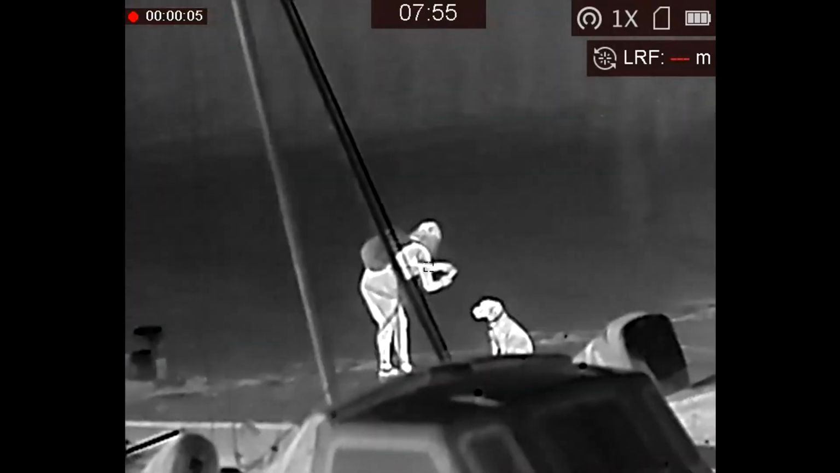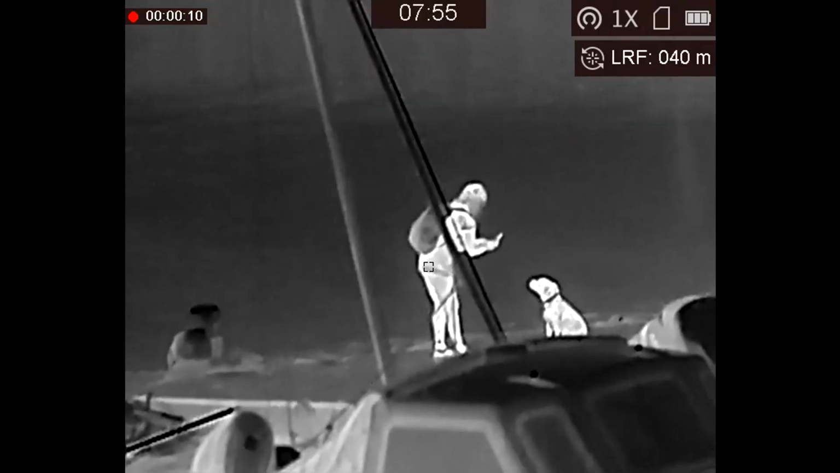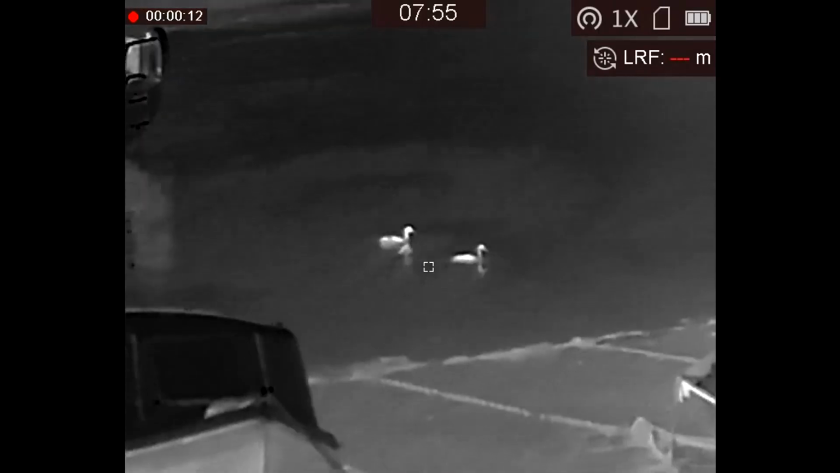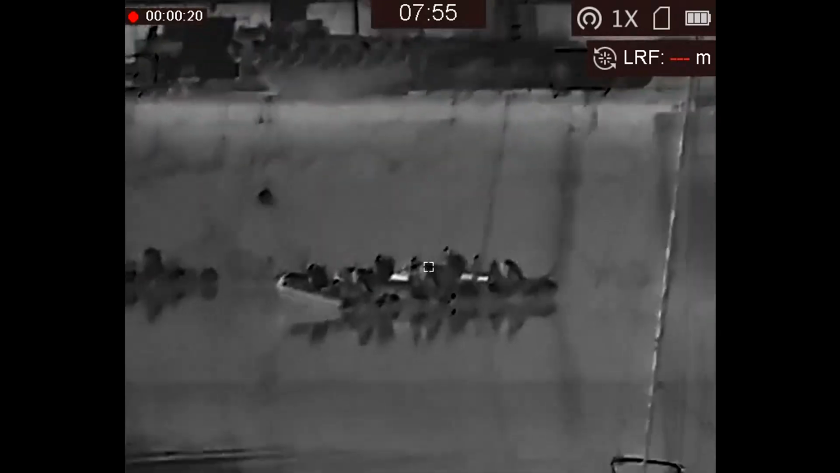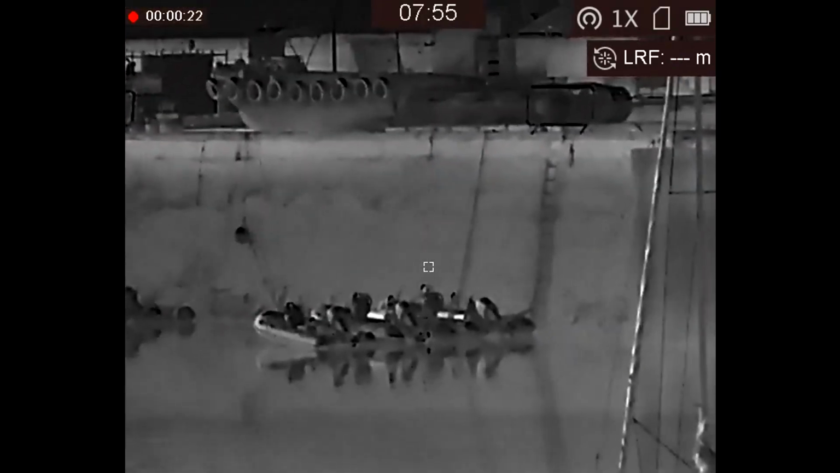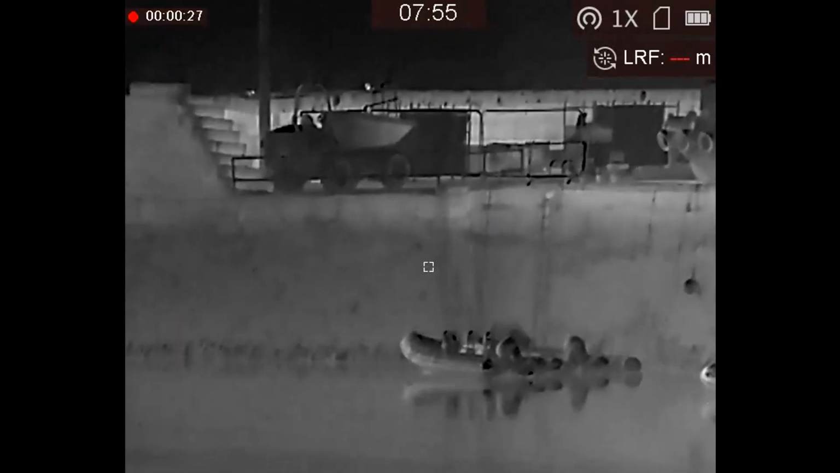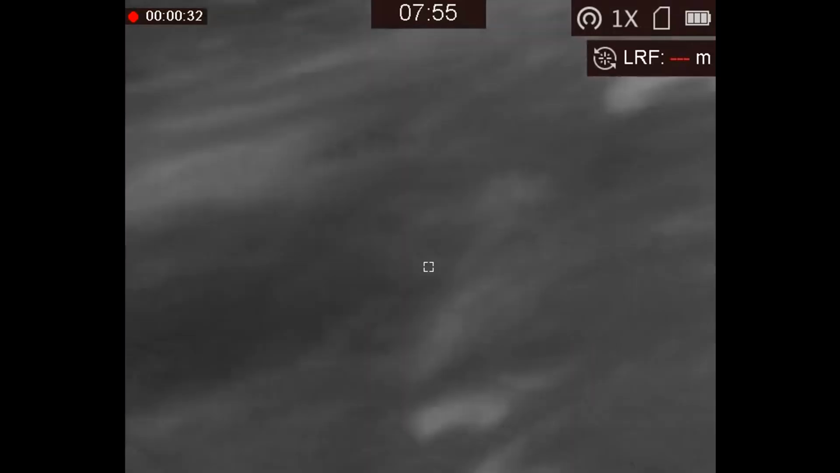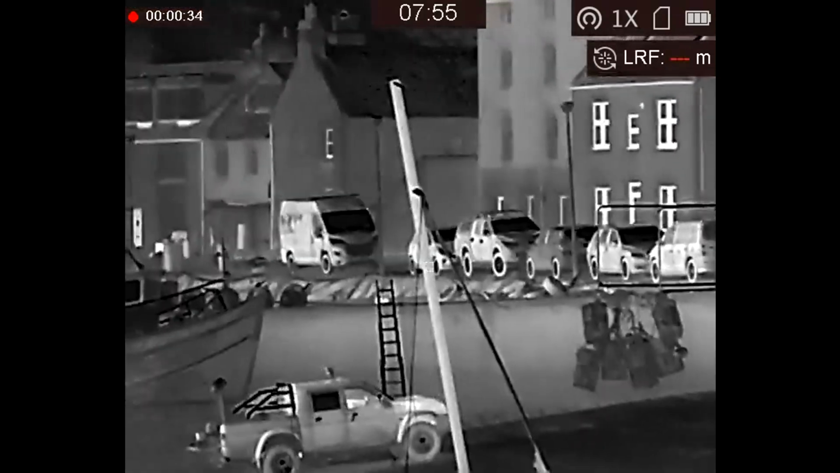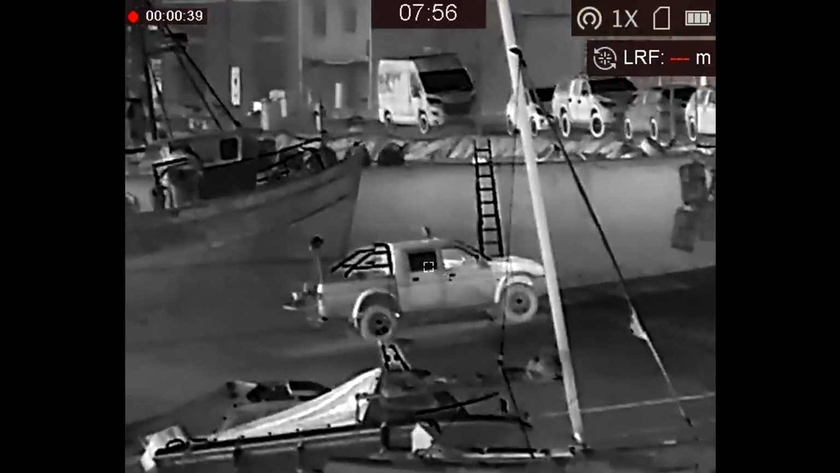Right, recording again, and you can see I've now activated the LRF. So there I'm ranging the lady with a dog at 40 metres, but there's no signature coming back from the ducks, because obviously the angle of the water is preventing a good feedback. I was surprised I wasn't getting a feedback from this harbour wall with a laser rangefinder. That's about 100 odd metres. And obviously the laser rangefinder infrared is suffering with the fog, so it's not giving me a result from any of these items that I'm looking at.